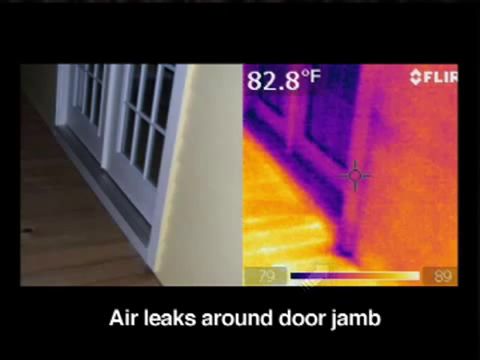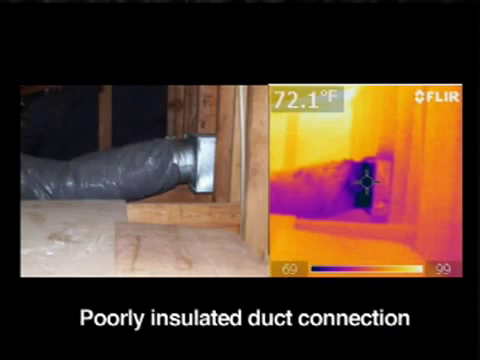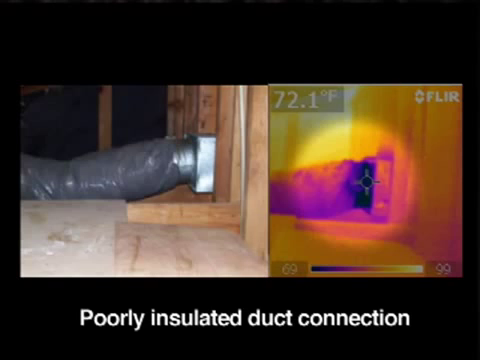Let's look at the next set of images. Here we see ductwork up in the attic. Again, there was a poorly insulated connection in the attic. You can see the dark area where the connection of the vent and the duct work comes together. And where that pipe connects, you can see a very dark area. And when we look closely at that area, there was actually moisture dripping into the attic and onto the ceiling. So this was a good find, and it helped save a repair item that could have developed into something that could grow mold or create decay.